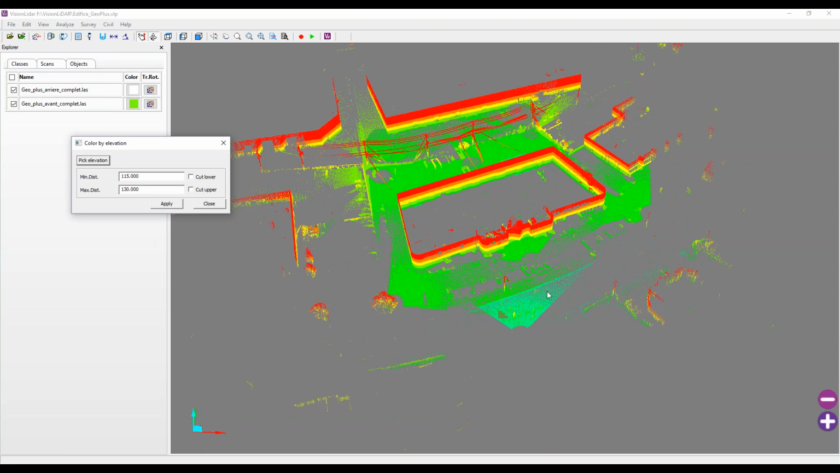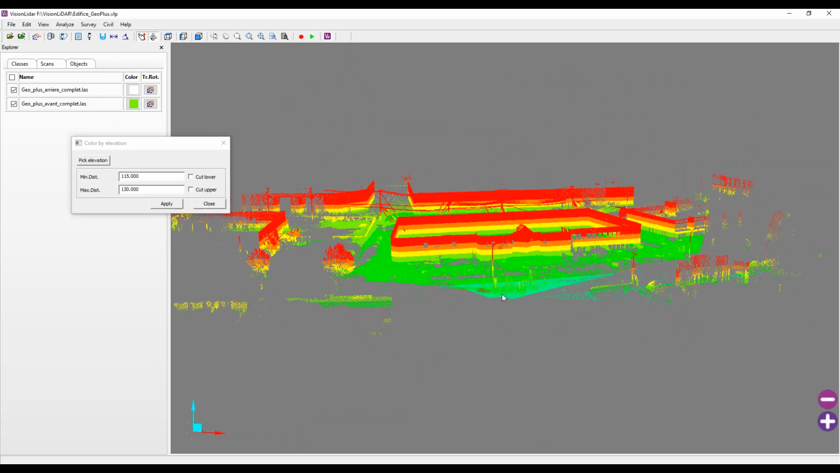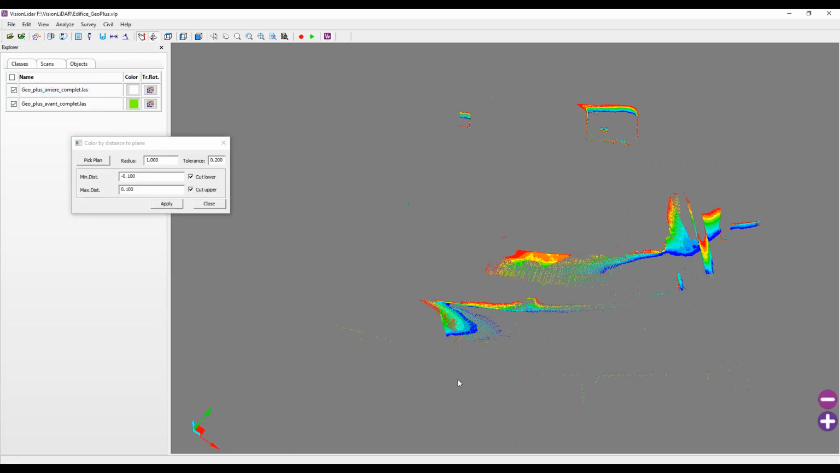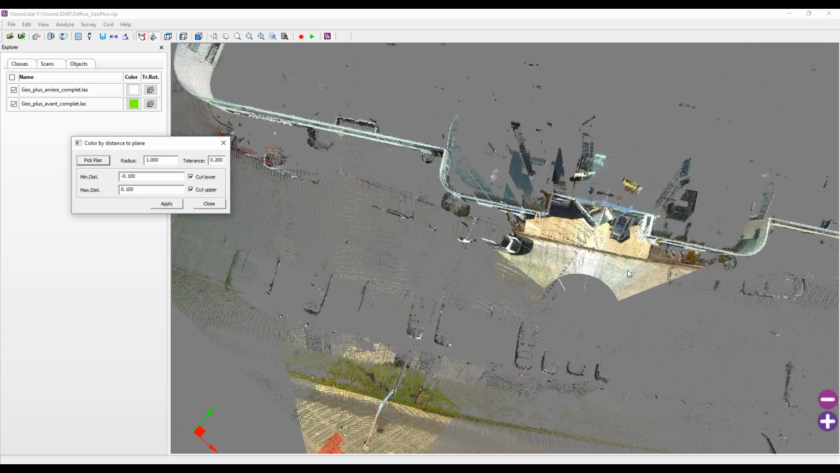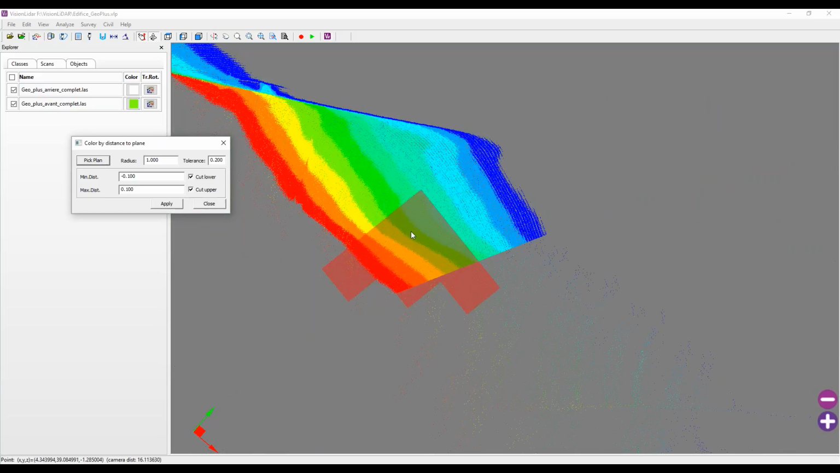Color by elevation, simply coloring according to the elevation of your data. You can see an example here. And finally, there's a color by distance tool which we've been developing. Actually, what this tool does is we have a plane detector where it's going to look for planar surfaces, and within that given planar surface, say I'll just choose a surface here. So I'm just going to pick a plane here.